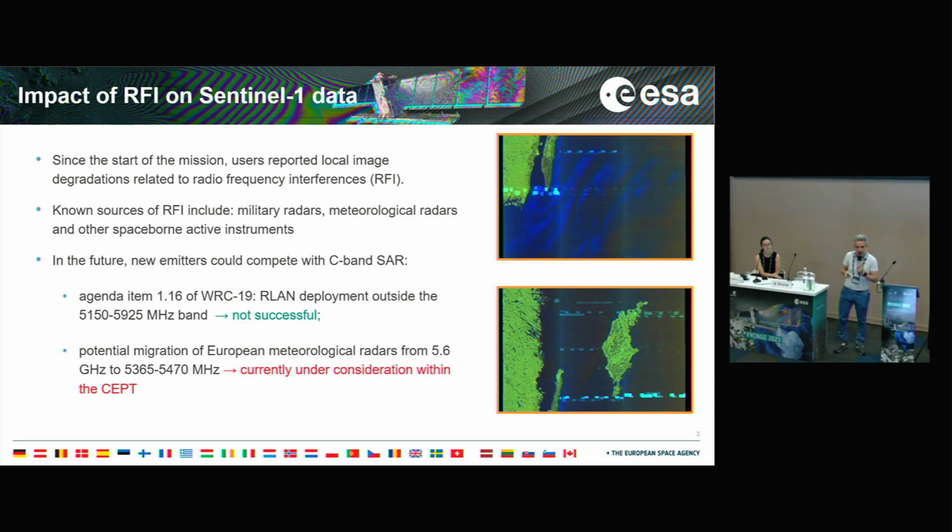RFIs are known. They come either from the ground or from other sensors working in the same band as Sentinel-1 and impact the quality of the data. They cause these very bright artifacts that you can see on the right. They are known since the beginning of the Sentinel-1 mission and have increased during the mission, so we have observed an increase of the contamination.